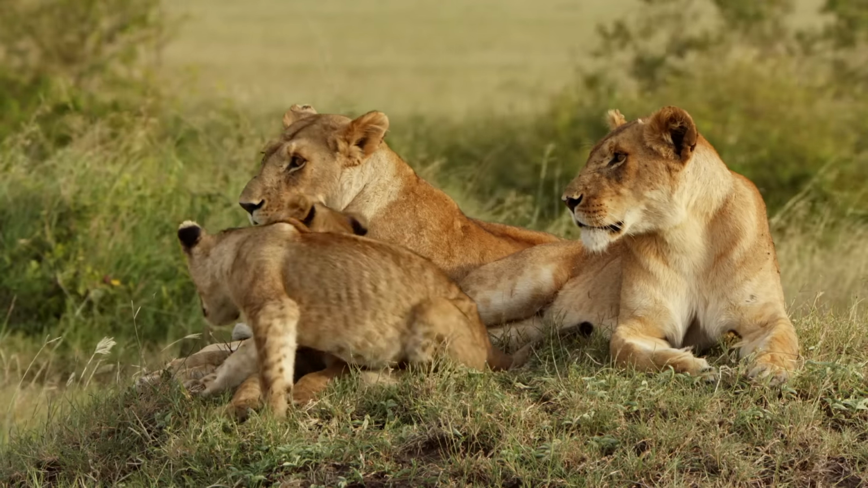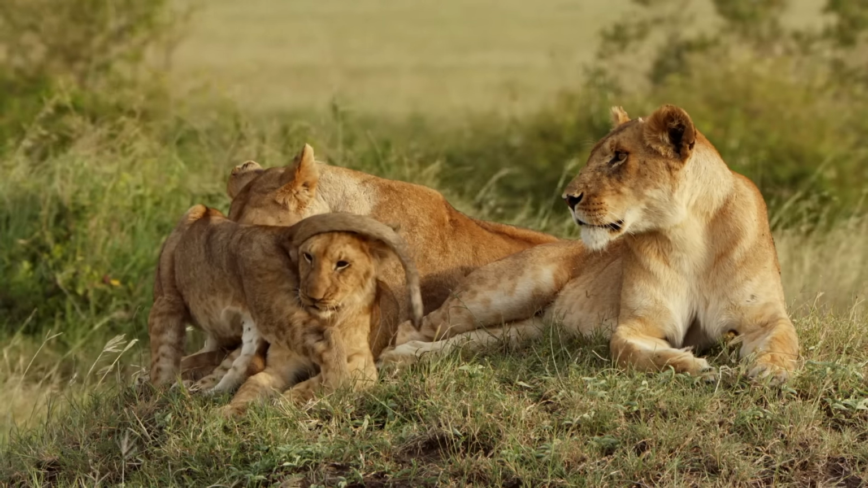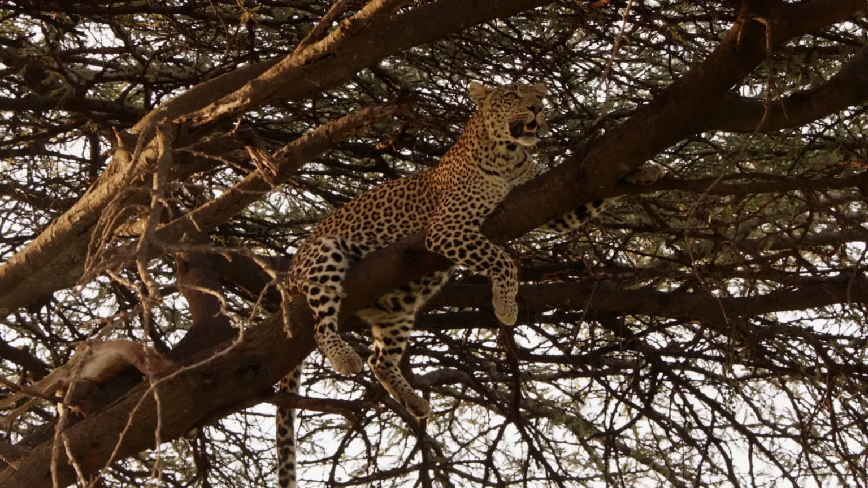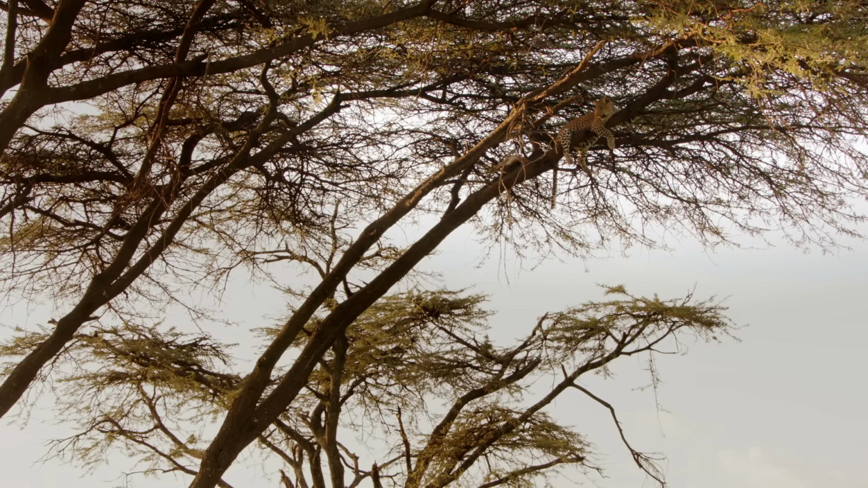Lions, on the other hand, are anything but welcome. Thanks to their way of life, hidden from sight, leopards are rarely caught in the crossfire.